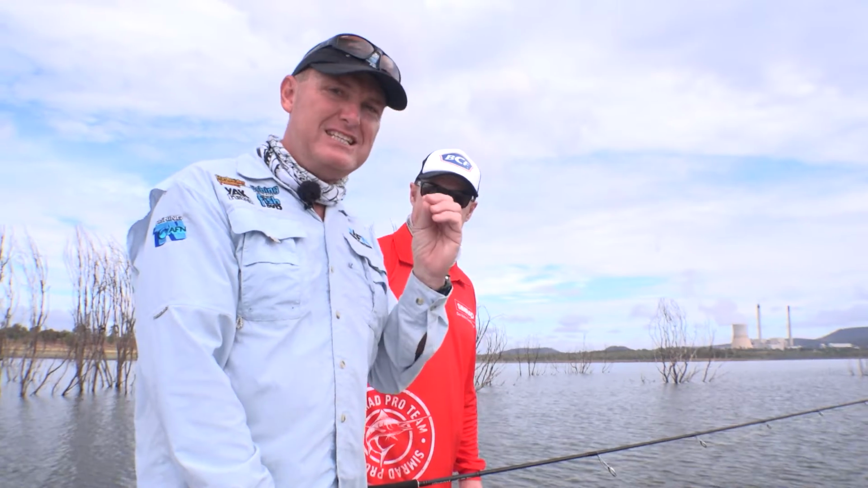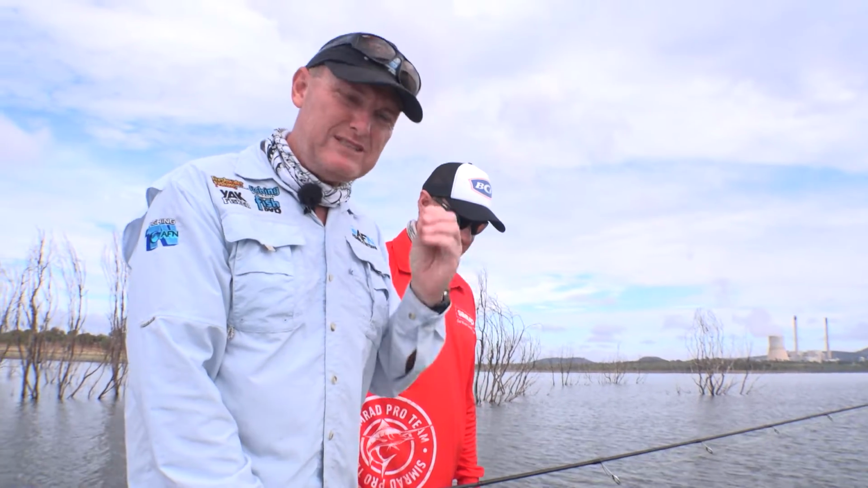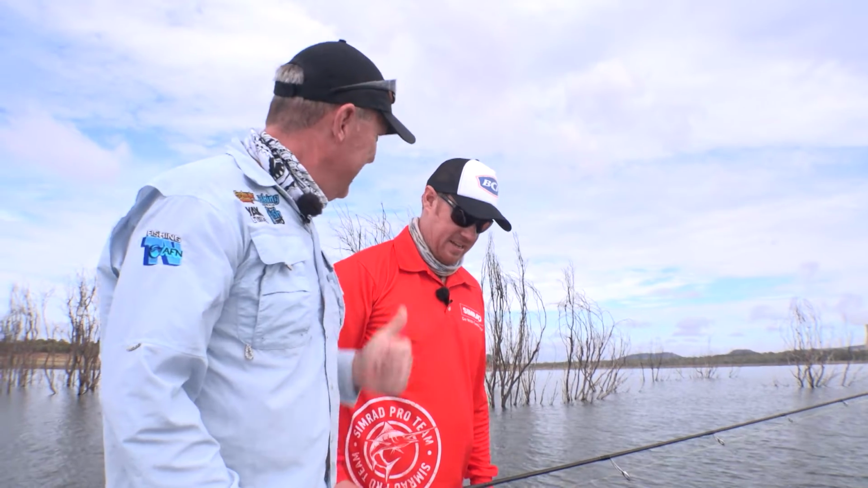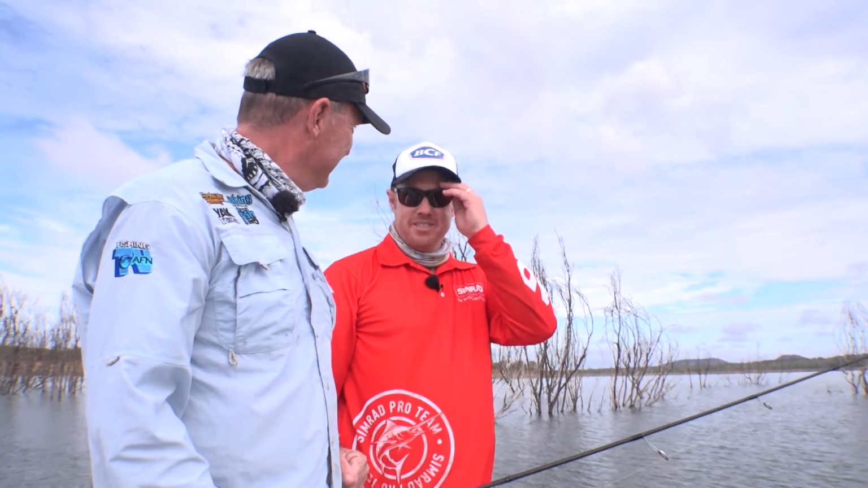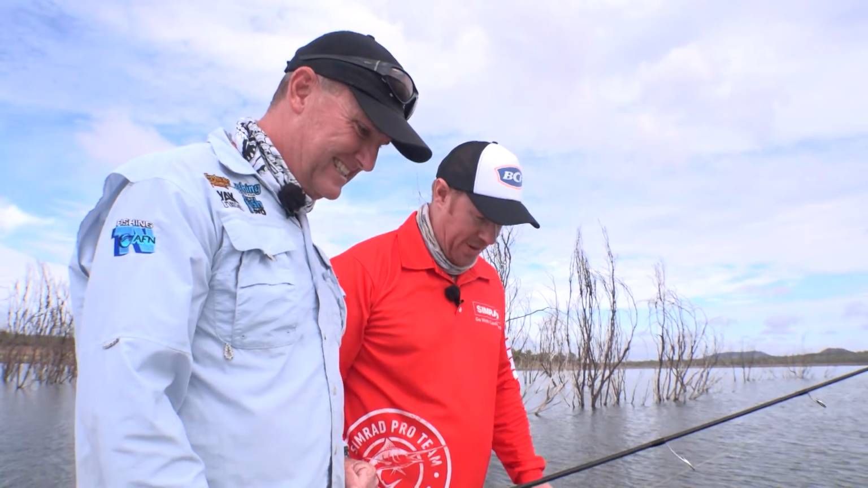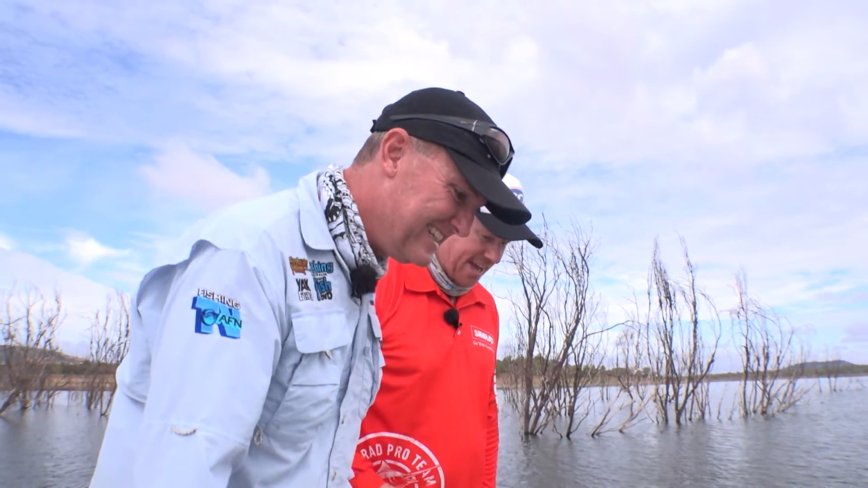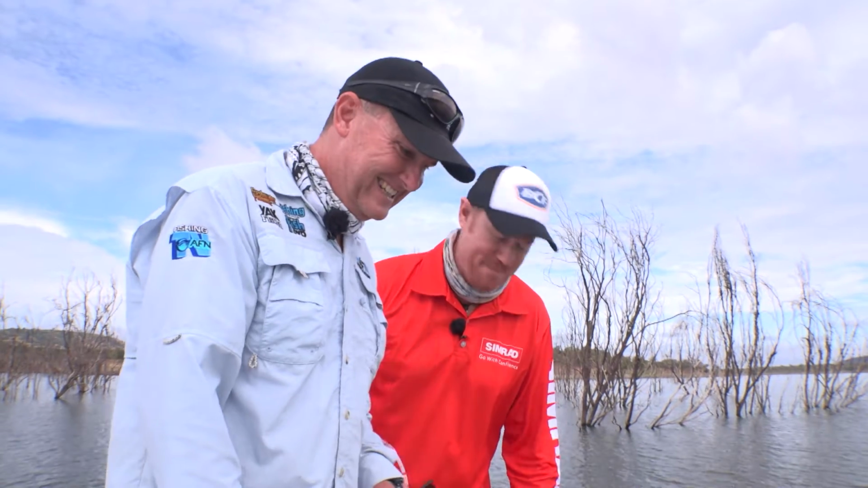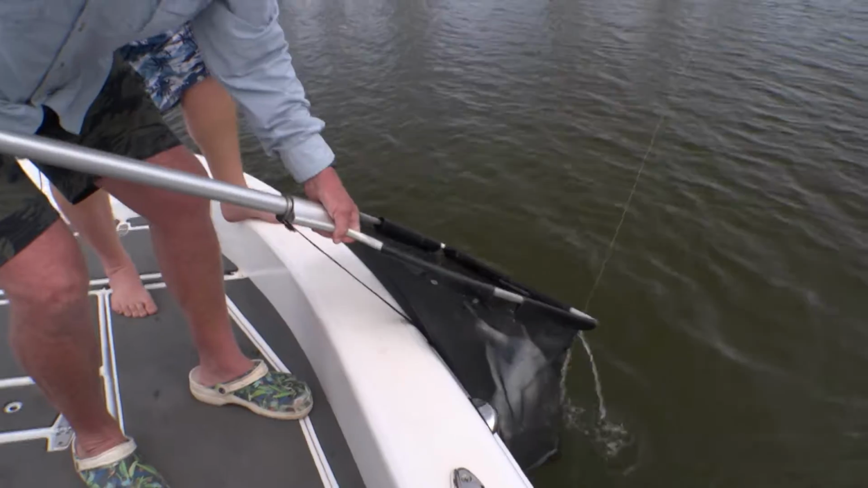He changed his setup and tweaked until he got the exact presentation that he wanted to get that fish. A lot of times that's what barra fishing's about, is just changing that lure and finding exactly what you want. You have to do a lot of tweaking, a lot of changing, adding weight, taking off weight, making them do what you want them to do. They don't always come right out of the packet. Let's get him in and have a look at him.